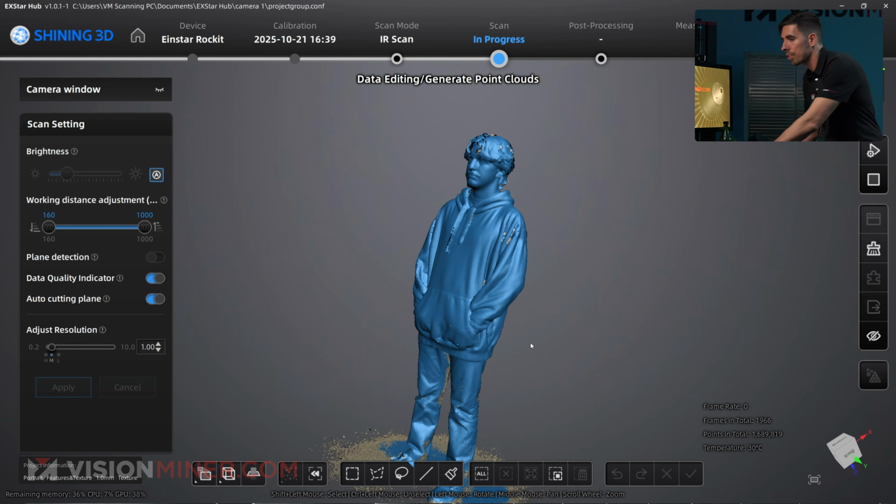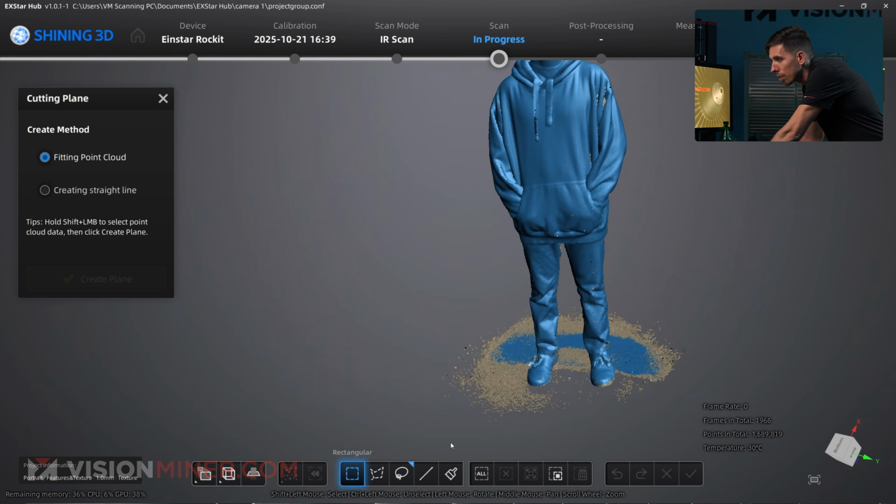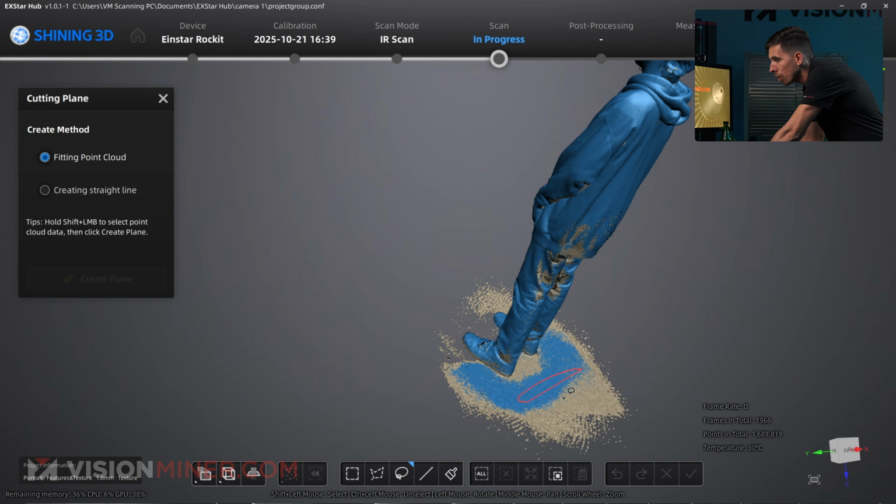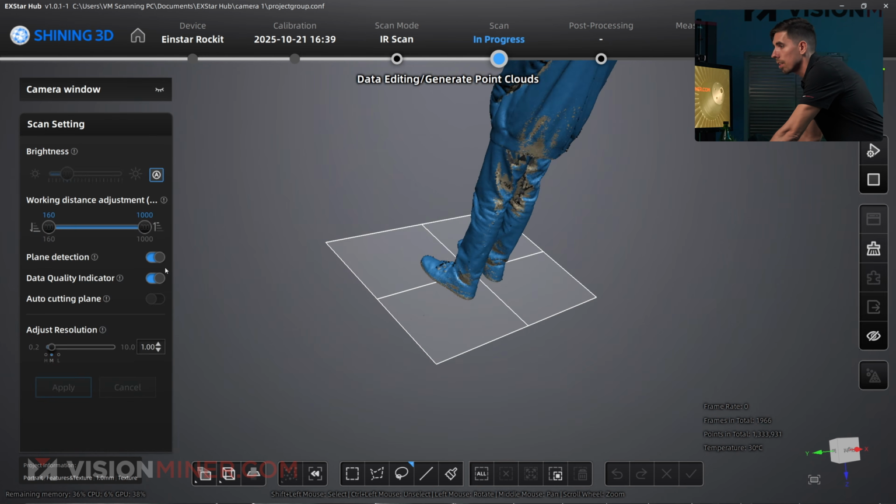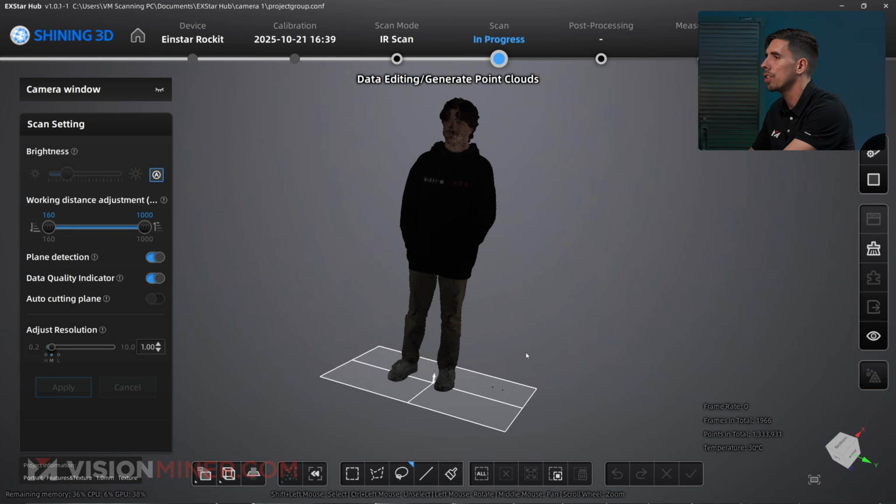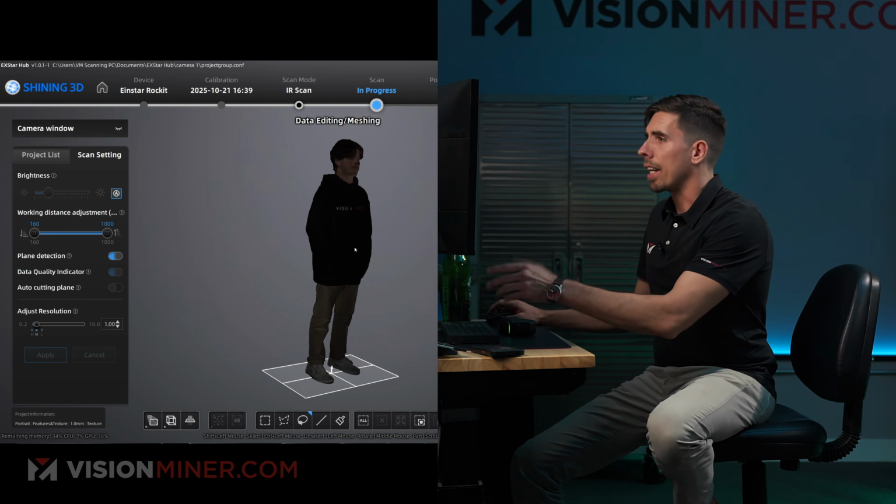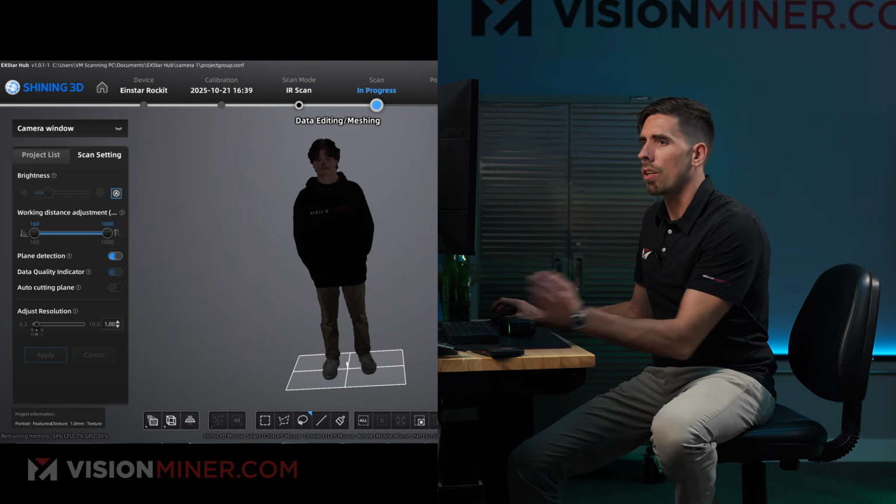But if we take this, and let's make the miniature, right? So I'll do a cutting plane on the floor. Create the plane there, drag it up a little bit, apply, all right. Okay, so now I've got that and I can show the texture. Okay, so we're looking at not bad. We could increase the brightness and whatnot on this, but we can do that all after the fact.